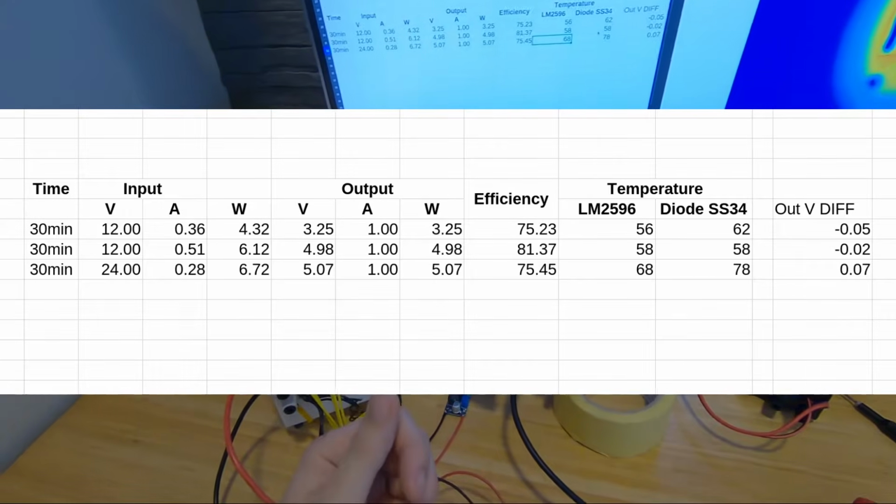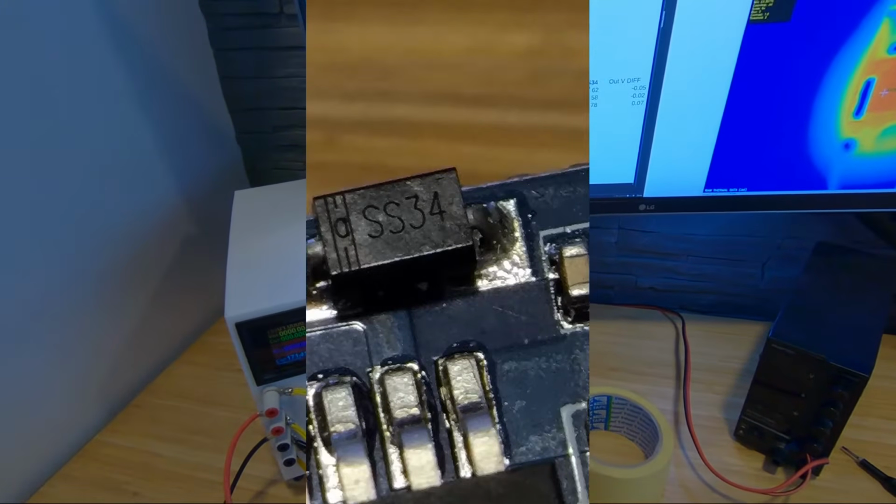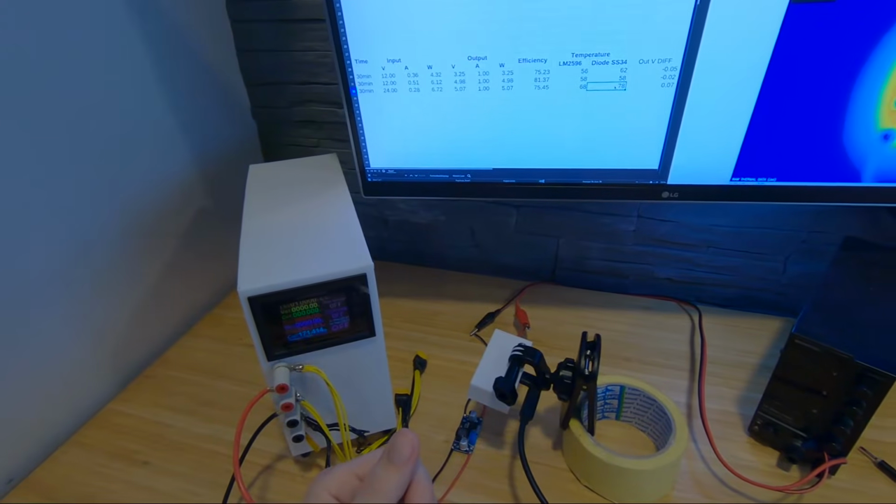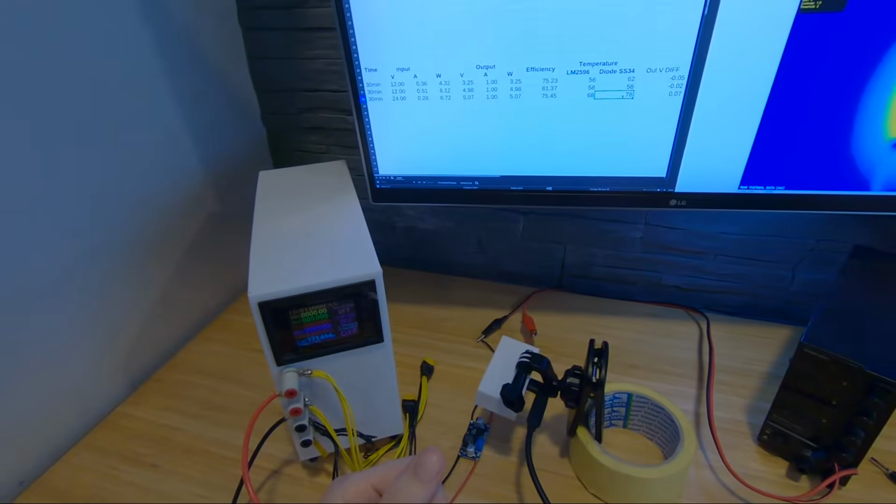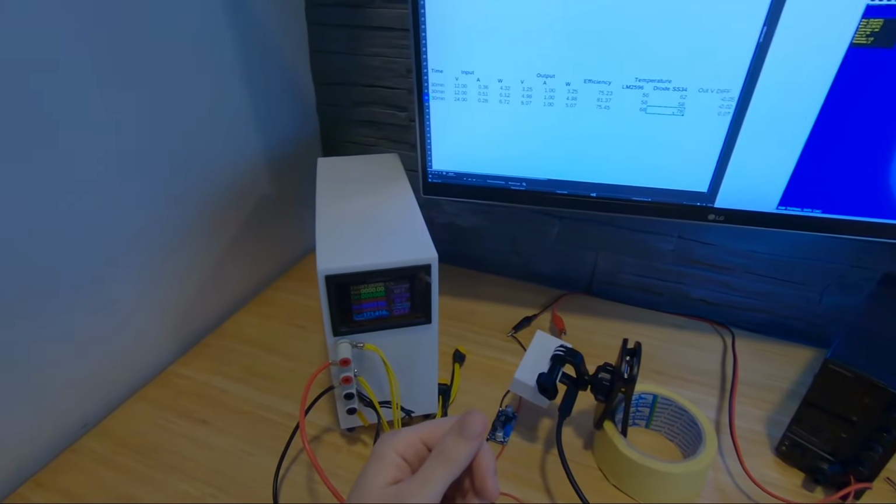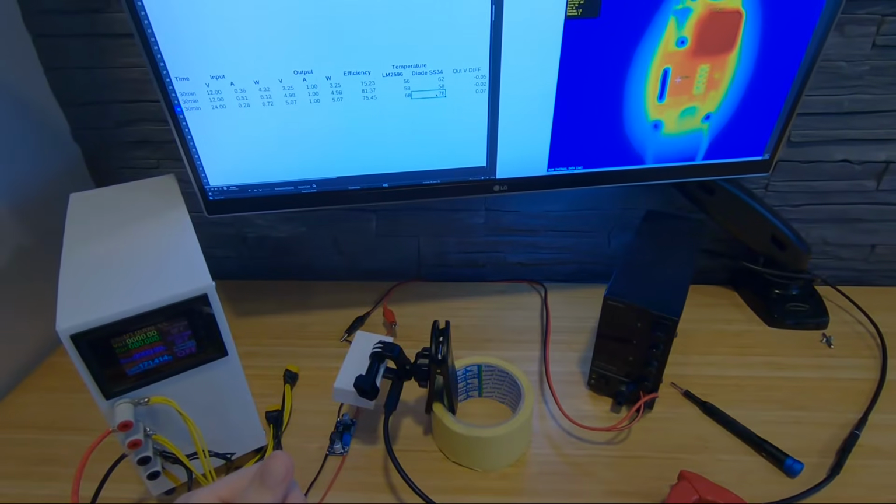The hottest item was the diode, which is 5534. Still fine, under 80 degrees Celsius, but that's something I didn't expect. From now on, okay, let's go for 1.5 amp on the output and see what happens then.